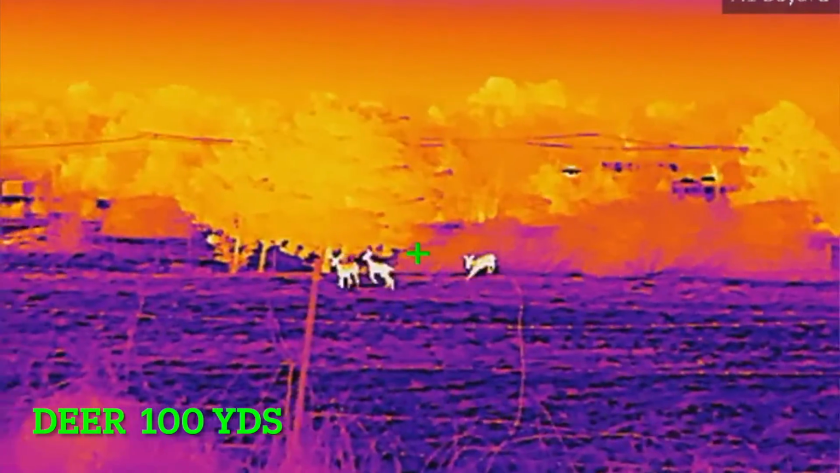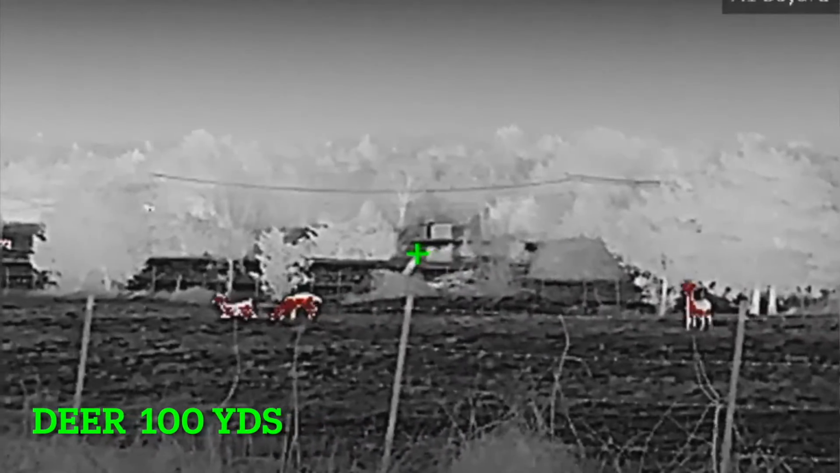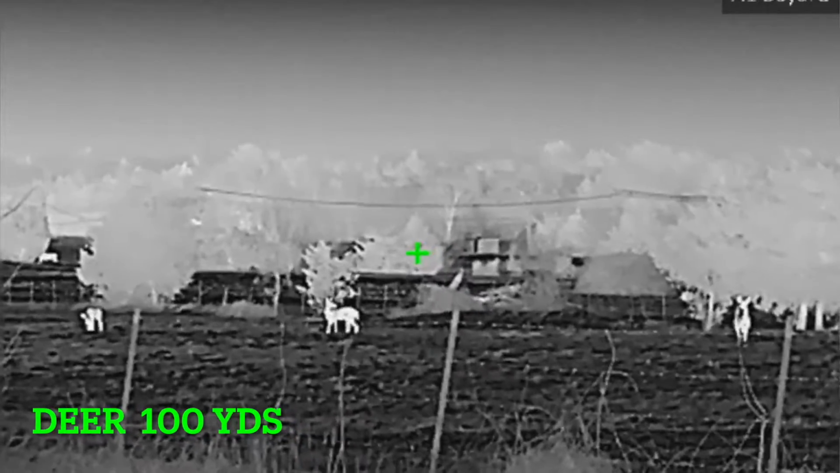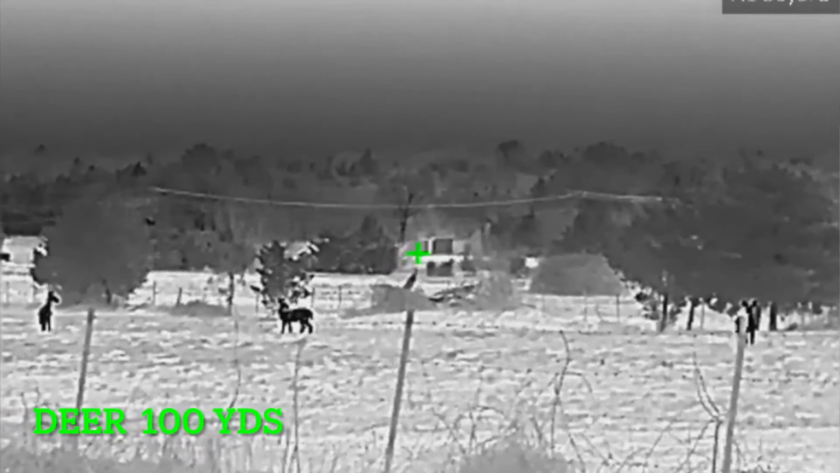What else does this thing have? It's got video with built-in recording. It's got 16 gigs of internal storage. So a lot of feature packed, like I said, a lot of the same features as version 1, but with some really key upgrades to make it a version 2. So without that, we're going to jump into what I think are some of the best upgrades that you get with the version 2.